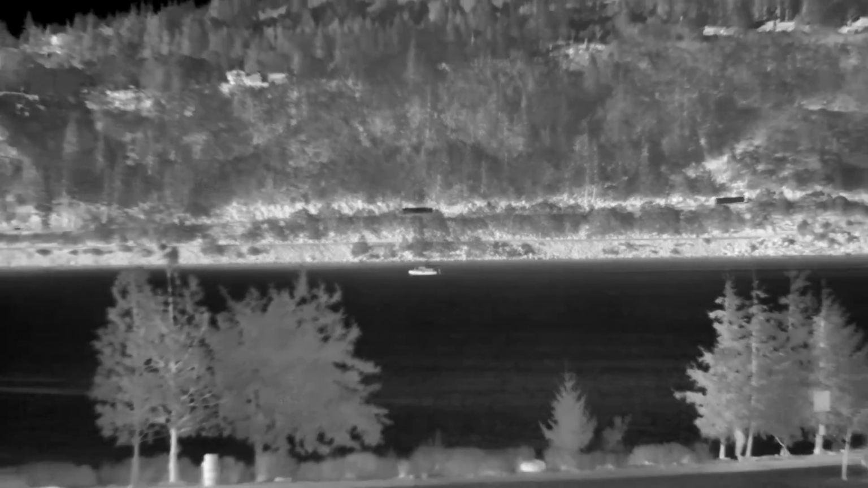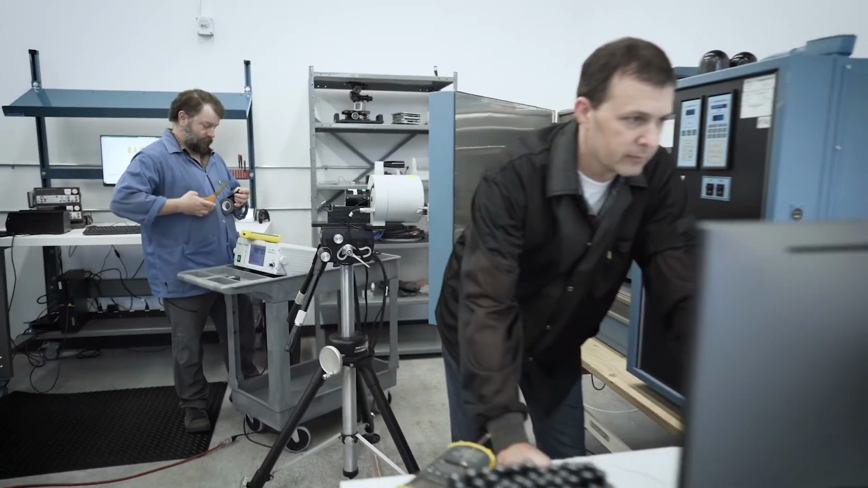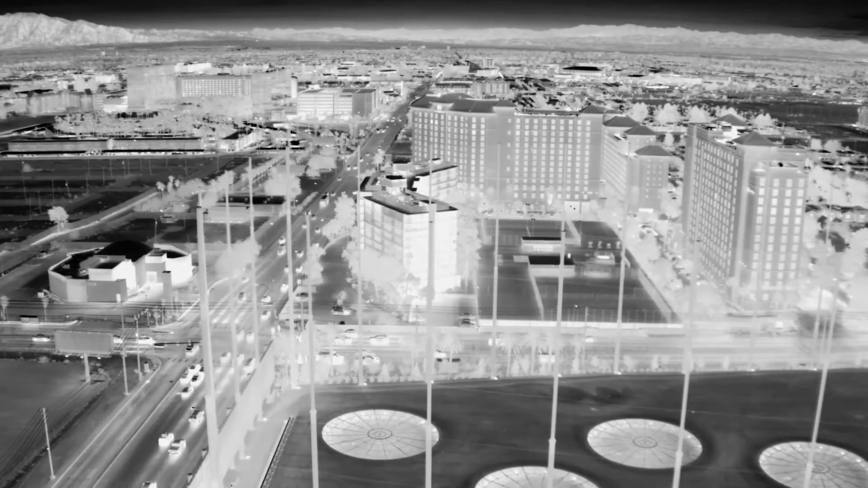Thermal imaging allows us to see what can't be seen with the human eye. The solutions this technology provides are limitless. It allows us to see at night, through fog, smoke, and fire, to detect moisture, identify hazards, prevent failures, and precisely measure temperature from a distance.